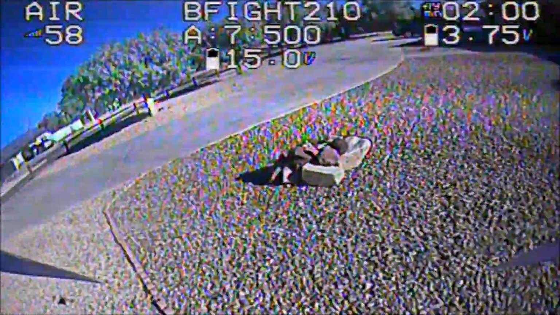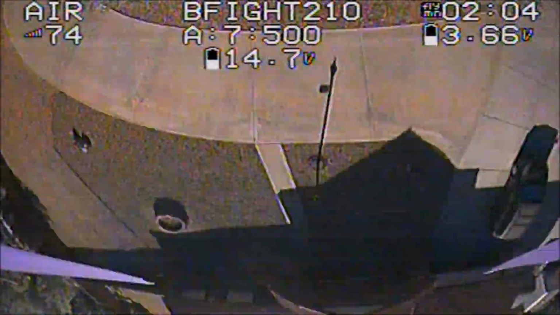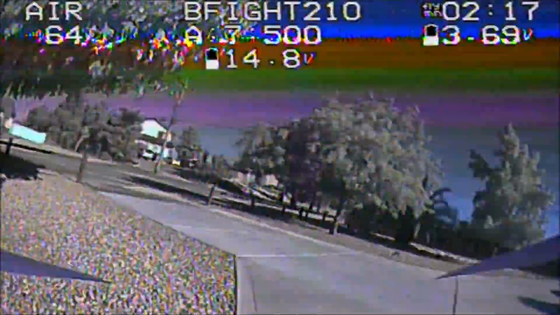Yeah, I got to do something about that VTX. It was fine until I got into a crash, and now it's just blinking away. I tried everything, but it just doesn't seem to work. Another day, another project.